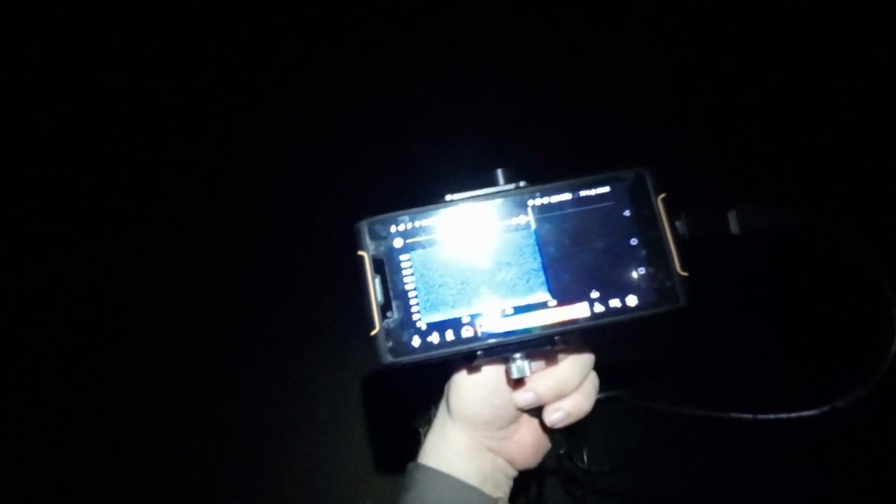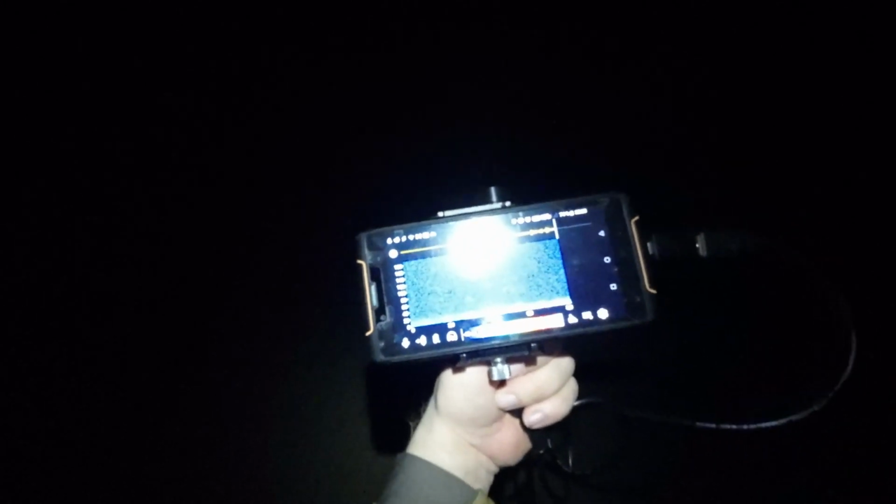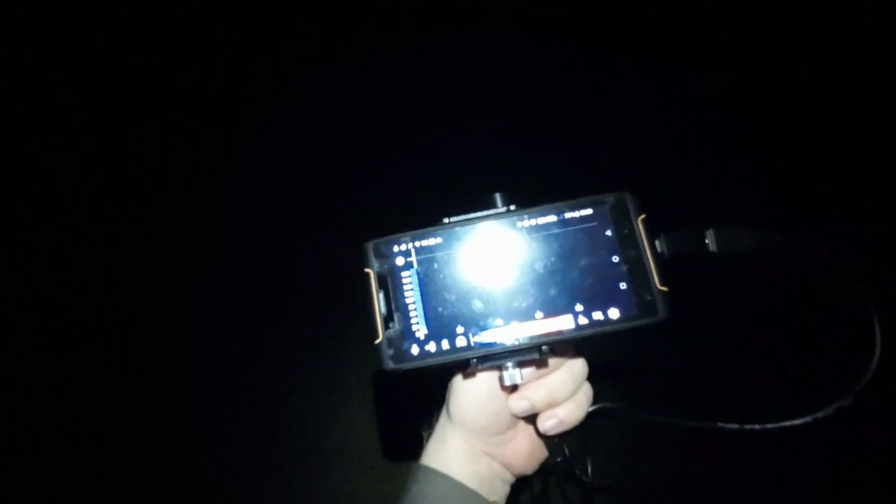Okay, so this is an experimental approach in showing you what I'm doing. I already saw the first bat sounds coming in. I cannot play them back while I'm out here, I would have to wear headphones so that the sound does not interfere with the microphone.